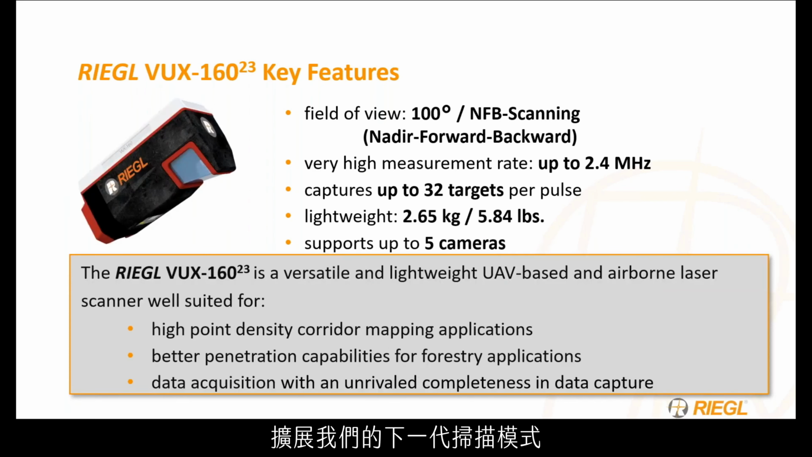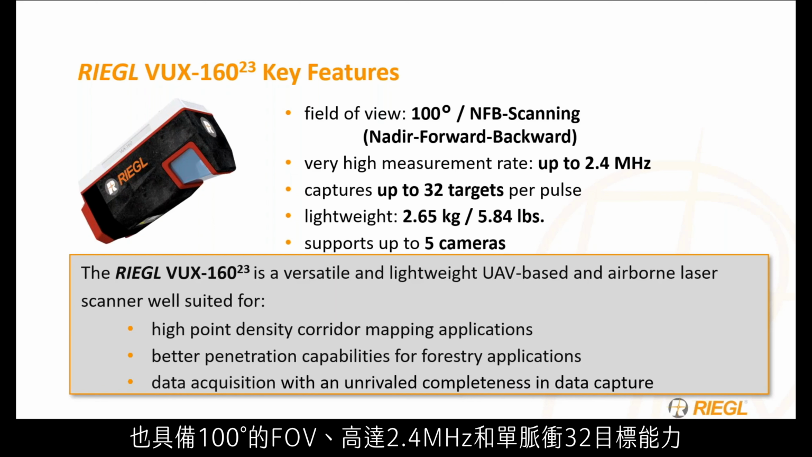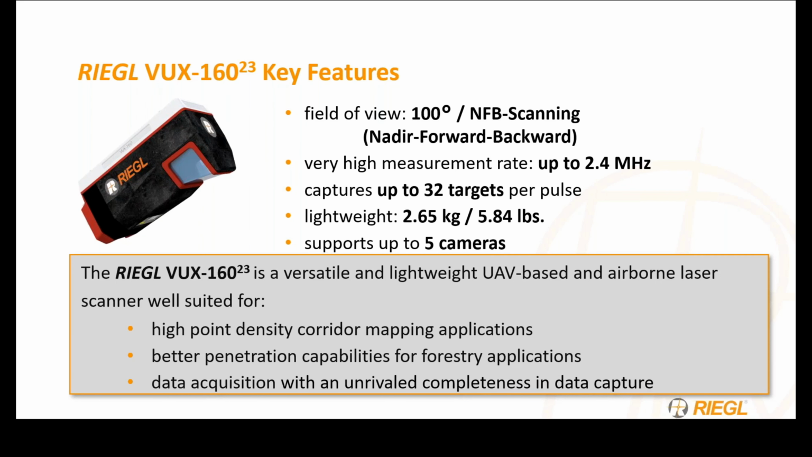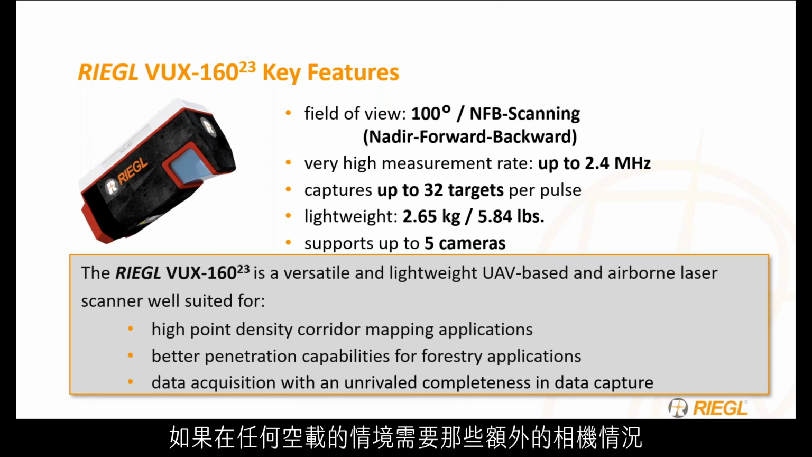Extending our next generation of scanning pattern is our VUX 160-23 edition, with still the 100-degree field of view, up to 2.4 megahertz and 32 targets on a pulse. This again is a very lightweight system, able to be used on both UAVs and aircraft. It does support up to 5 cameras, which is an upgrade from the VUX 120 if you need those extra cameras for any sort of airborne usage.